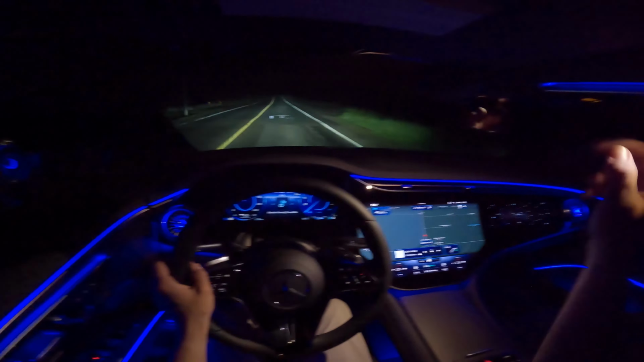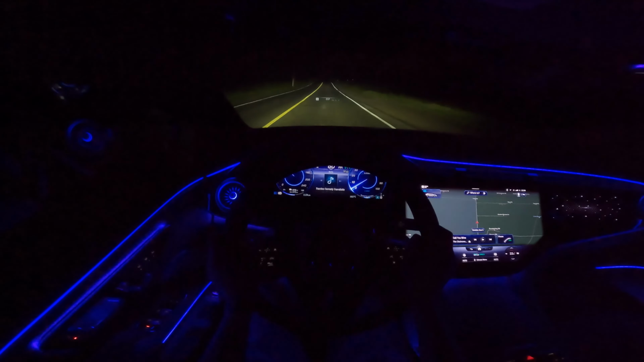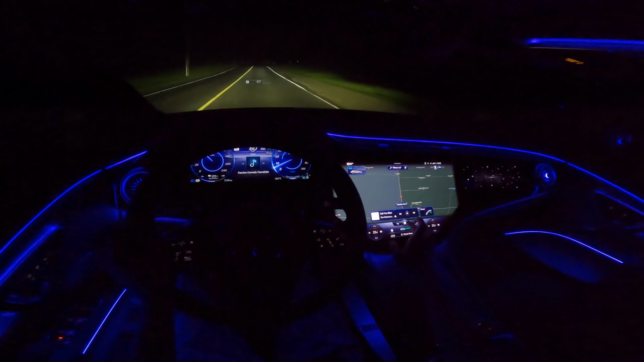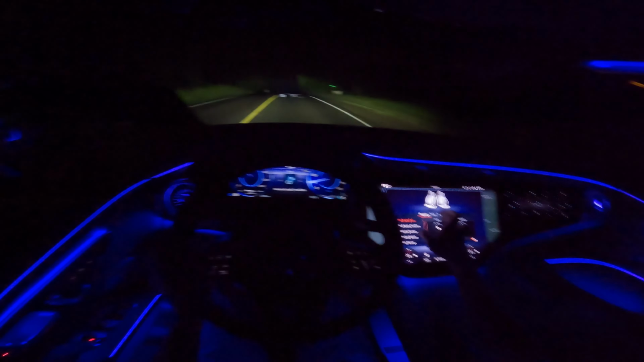Okay, this is an EQS. You want to see the lights? Let's do that. It is pretty fancy. And we can change them. Just hold this for a second. Comfort. Ambient lighting.